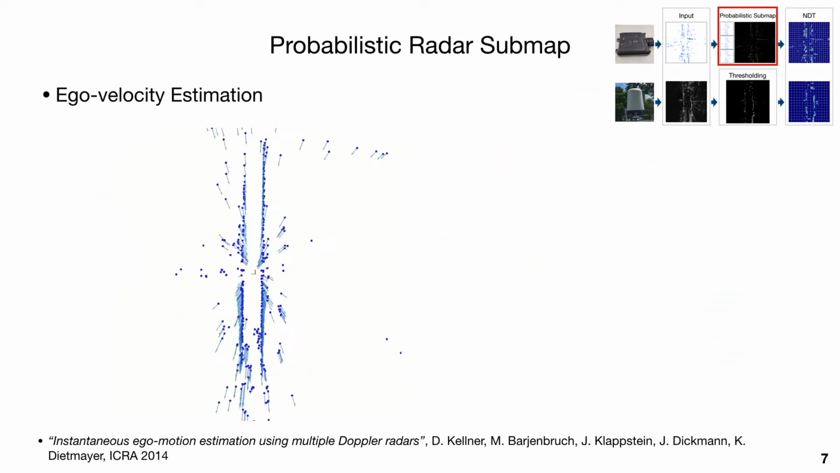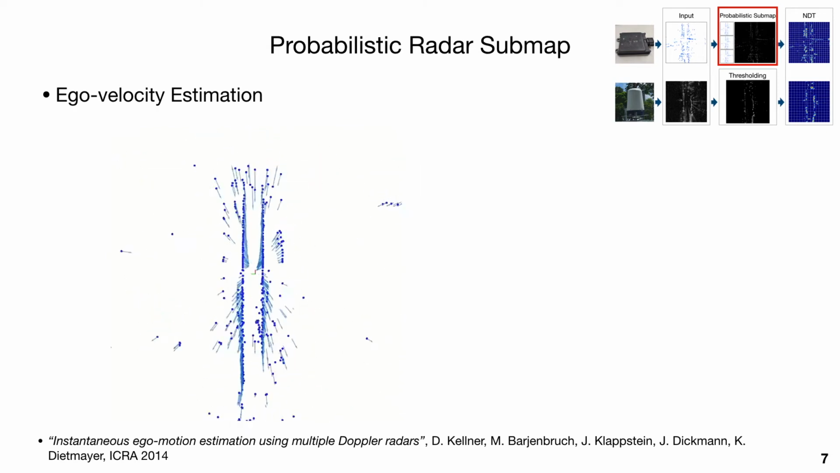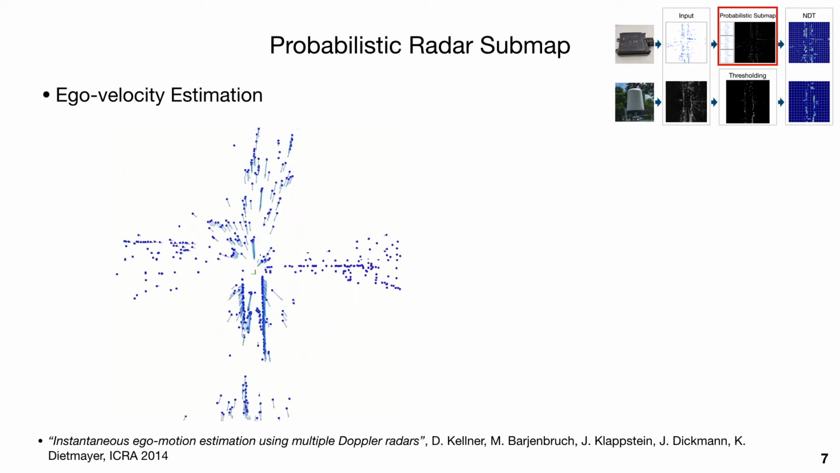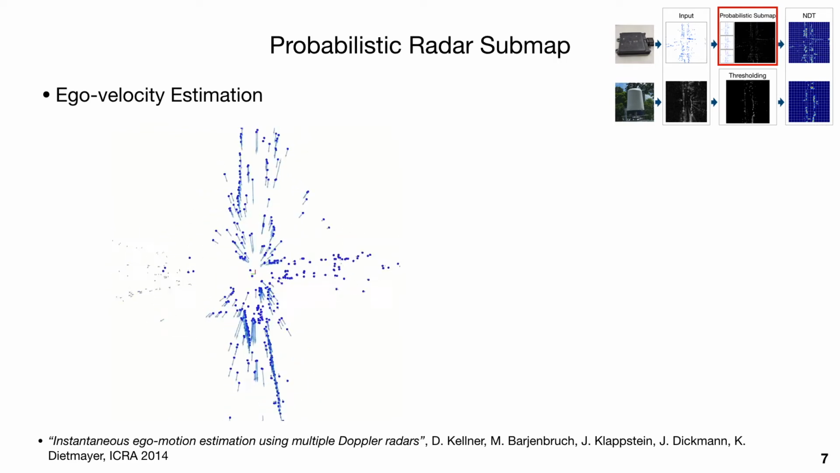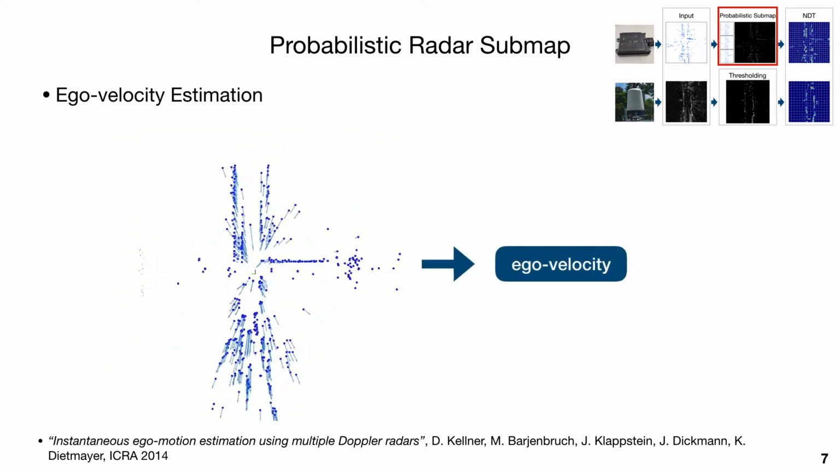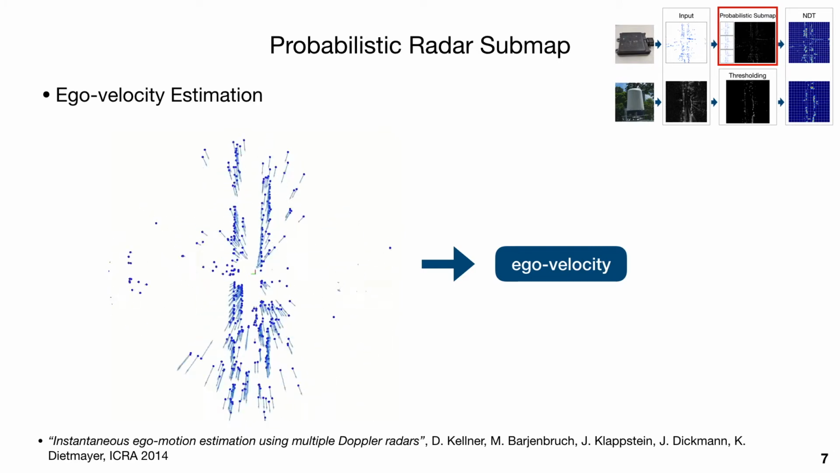First, let's talk about the probabilistic submap. In automotive radar scans, each radar feature has the radial velocity measurement computed from Doppler information, as shown in the video. Under the assumption that most of the radar measurements are static objects, by using RANSAC, we can remove most of the outliers and infer the ego velocity of the ego vehicle.